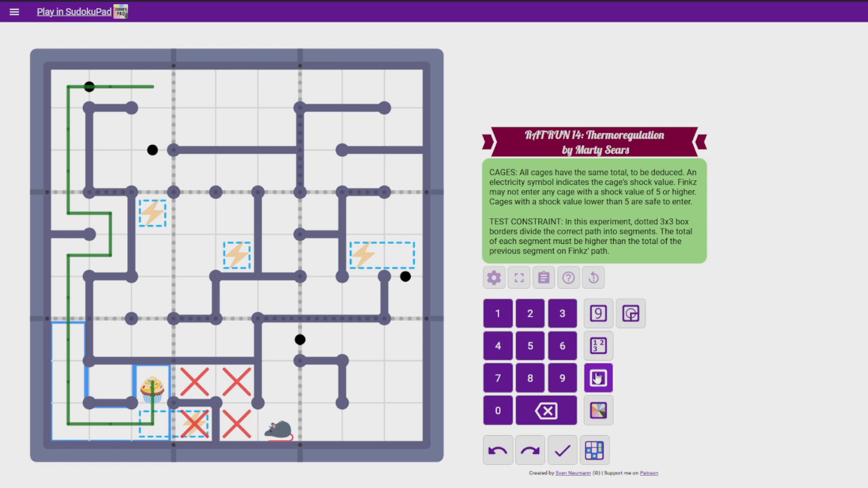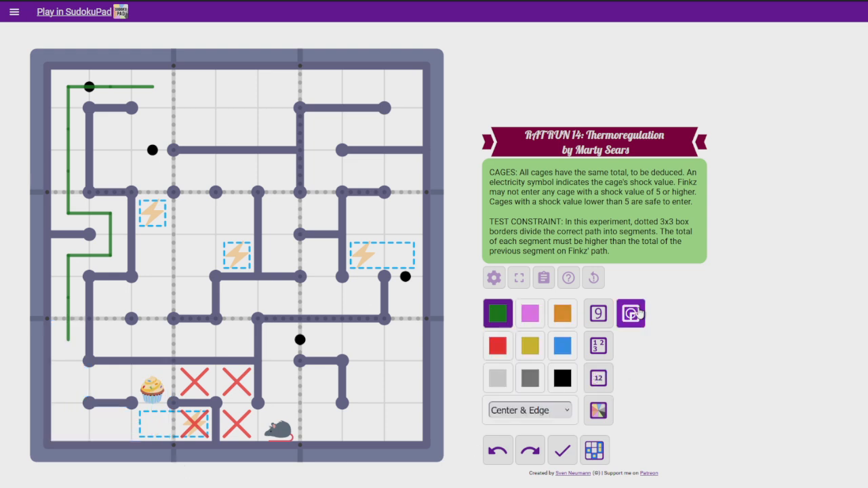And if those were the highest it can be, they would be 9, 8, 7, 6, 5, 4. And they would add up to 39. Is that right? Yeah, 39. So the maximum this path segment can add up to is 39.